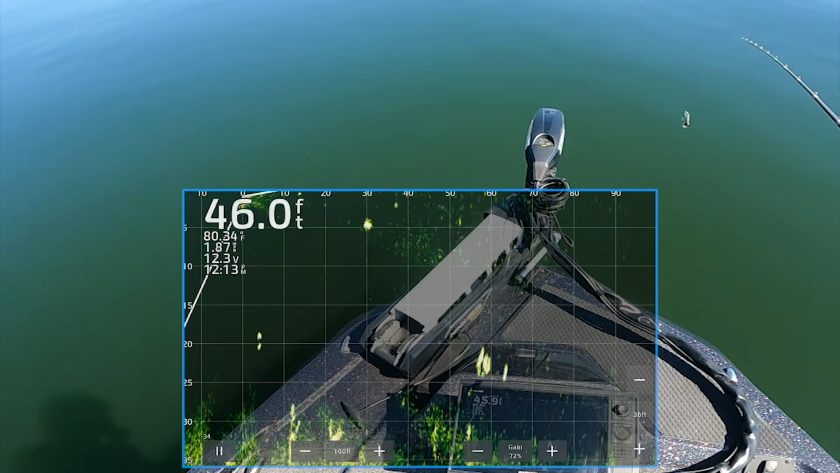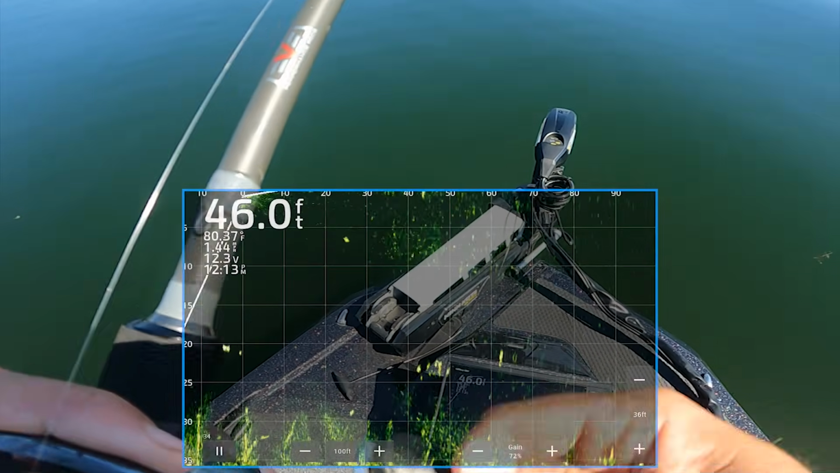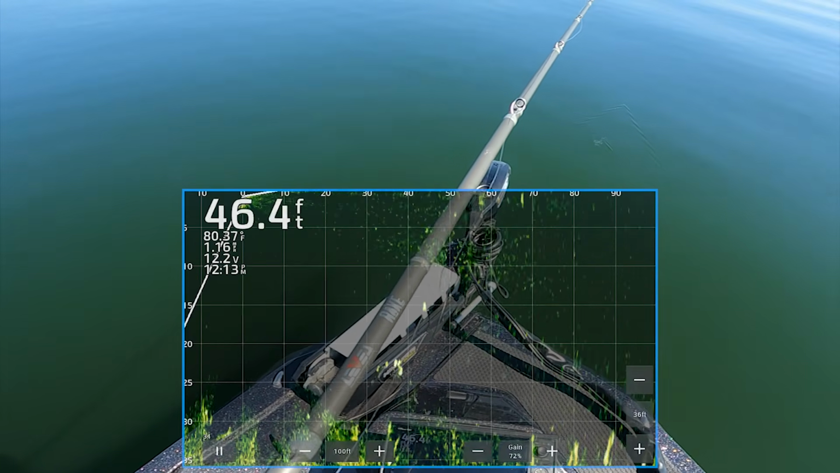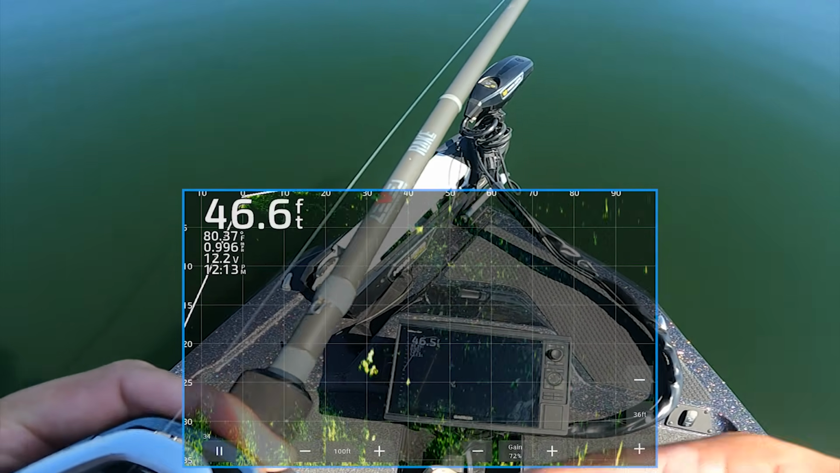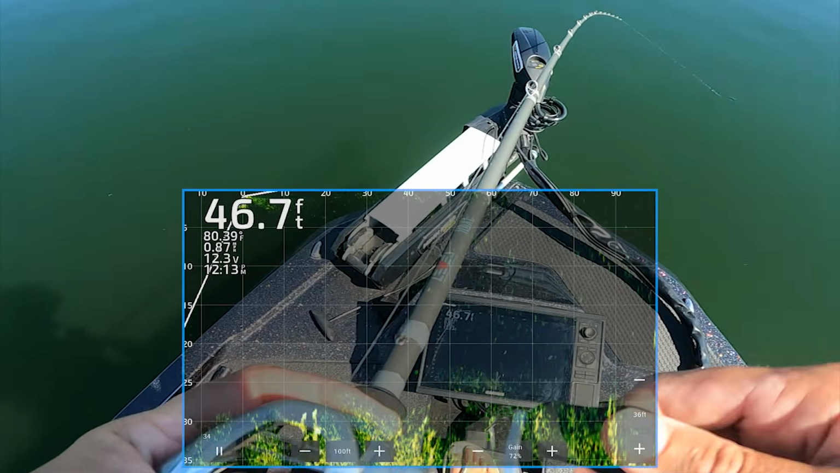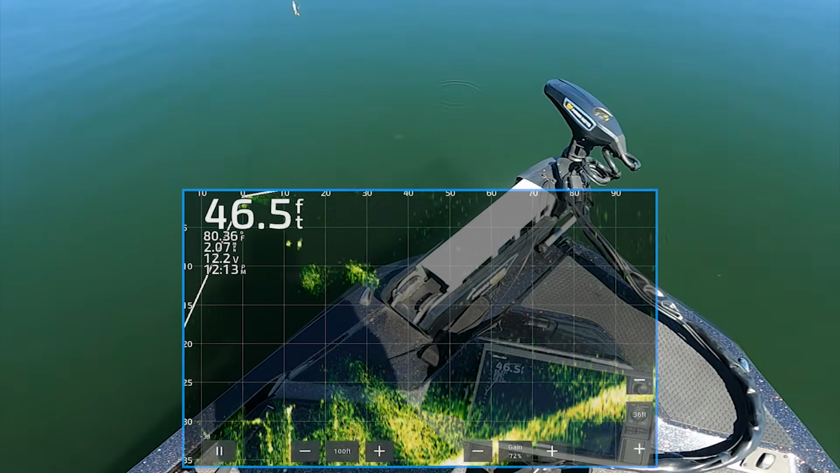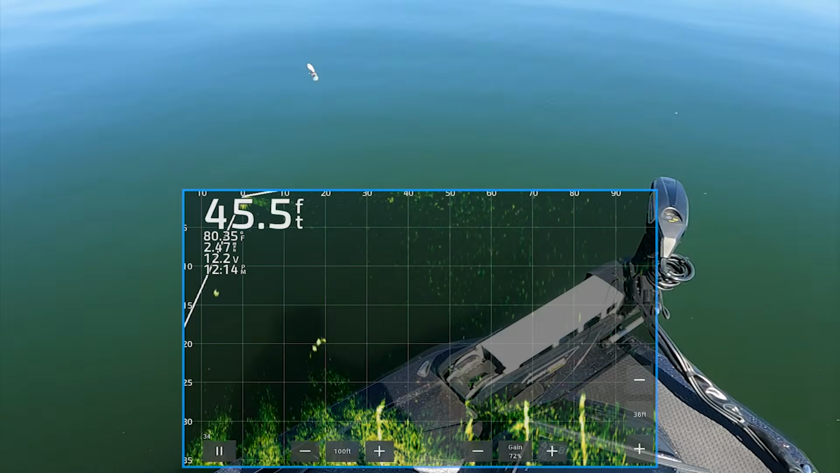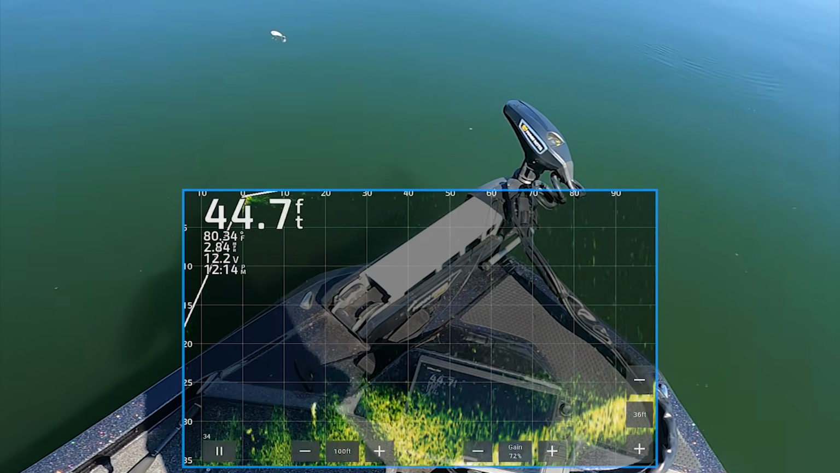They're still over there going crazy. Let's see what those guys do. I don't think those are big. Let's see. Nope. Bait. Where are those good schools at? But there's your pocket. Your pocket. Just kind of, you know.